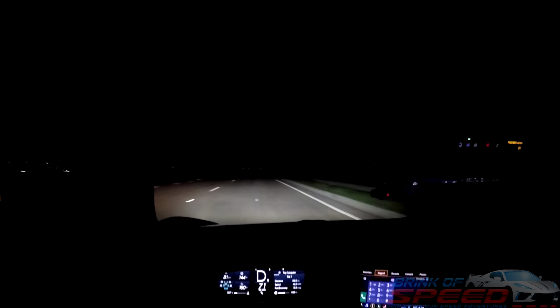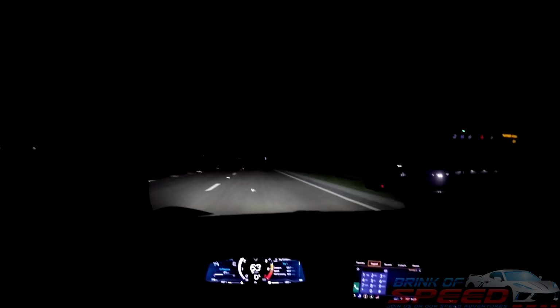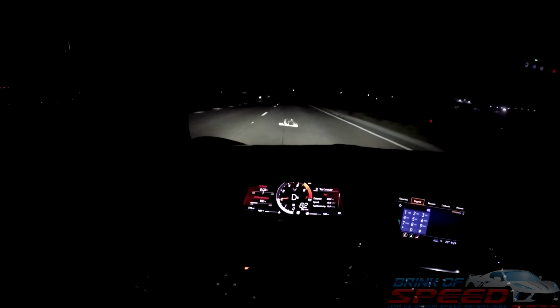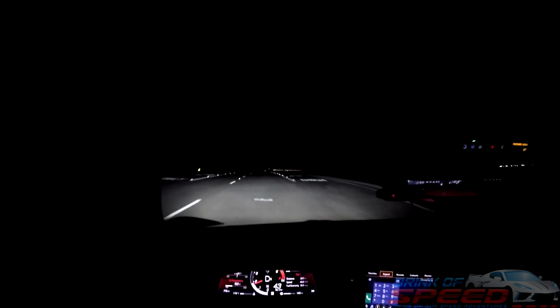Now I'm going to put her back down into sport mode. Actually, I'm going to put her into tour mode so that you guys can check out how amazing this Z mode is. Watch this. I'm going to press Z mode, and all of a sudden you're going to see a red Z on the steering wheel. It changed to sport mode when I put it in Z mode. I haven't set that up yet for myself, but from the factory it's set to sport mode and then aggressive shifting.